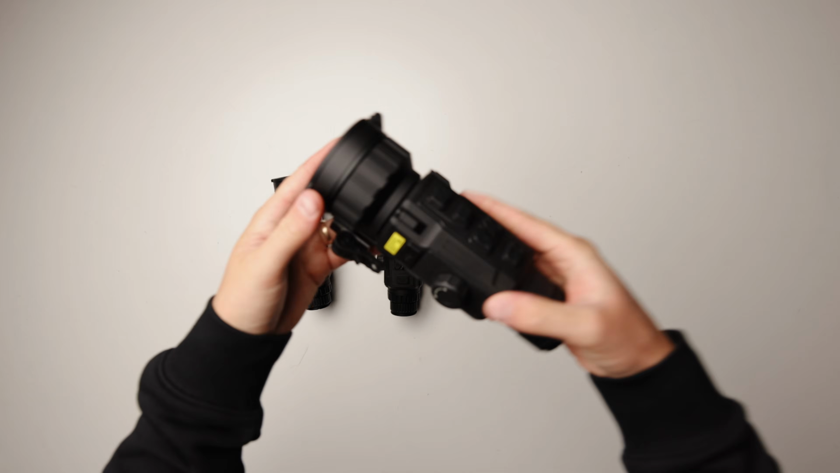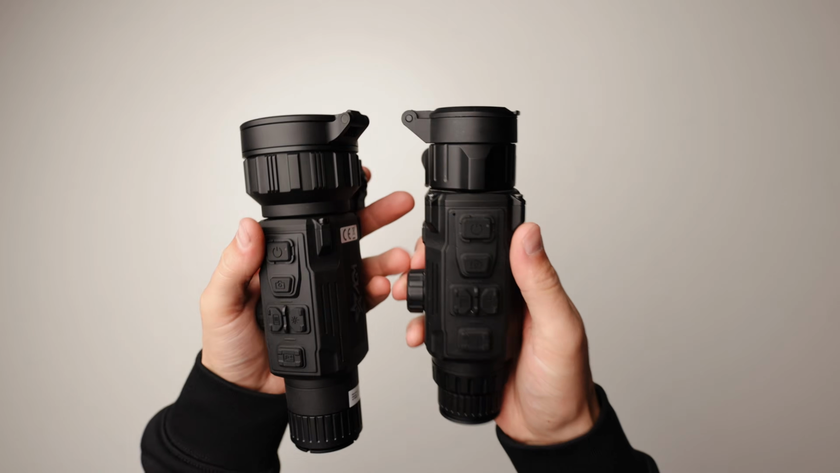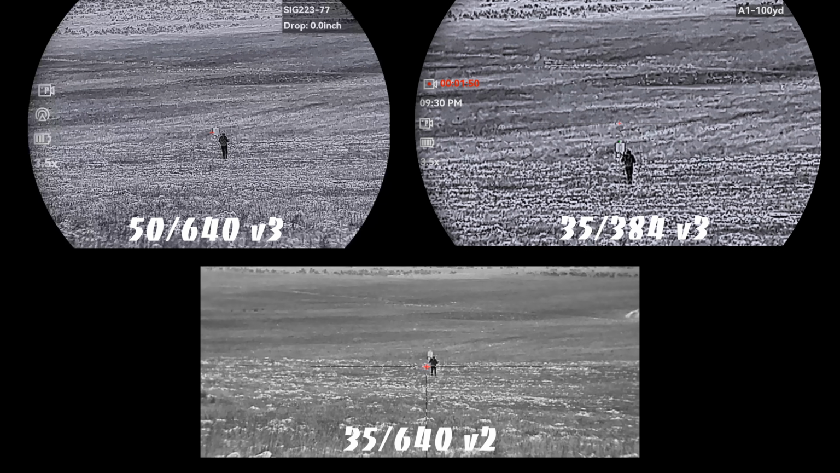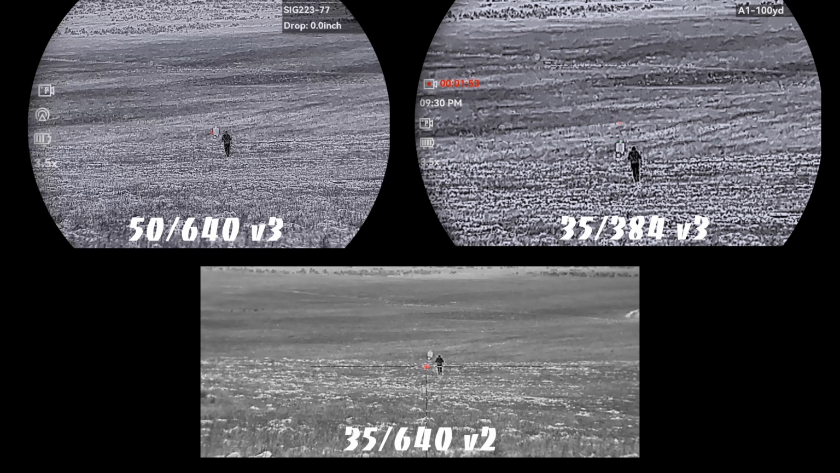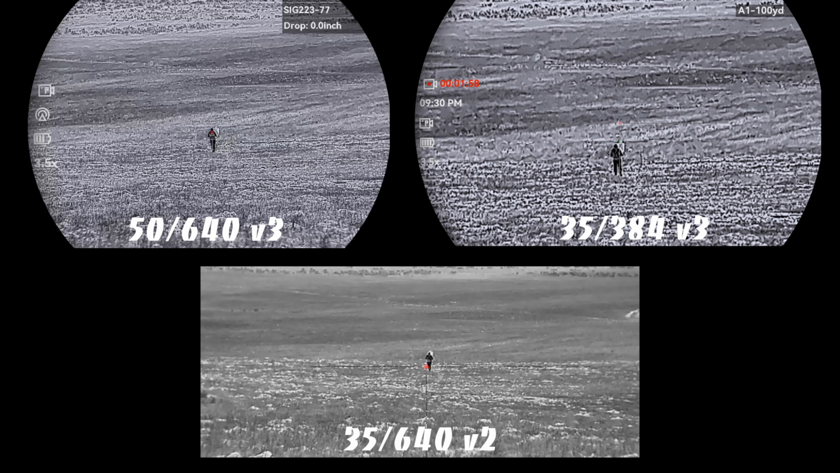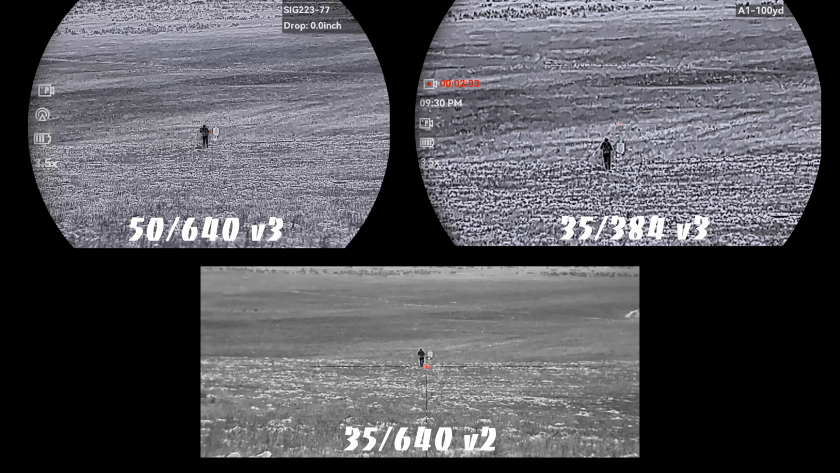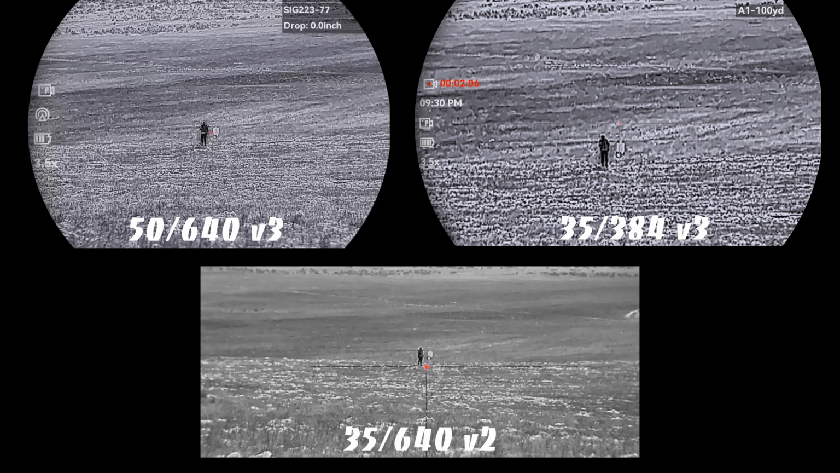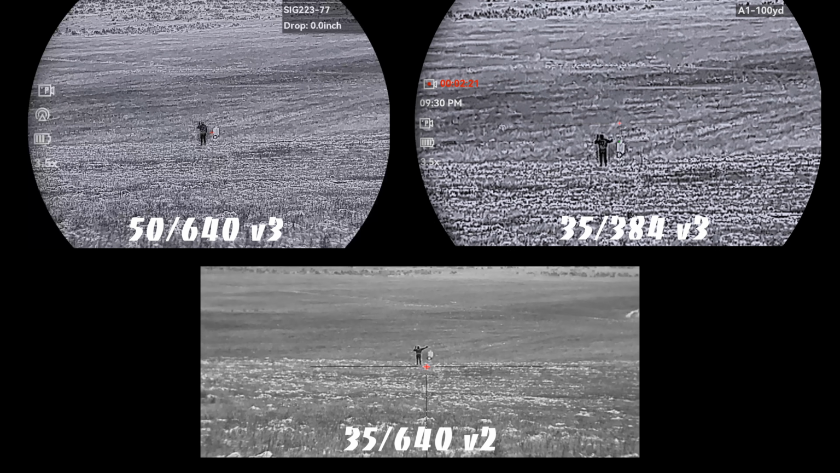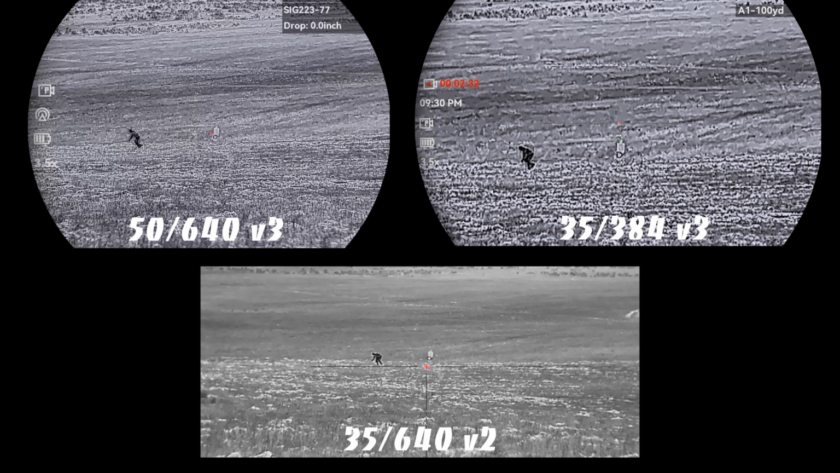So far, I've been trying to figure out the biggest cons to the version 3, and I have to say there aren't very many. One thing I do wish they kept was the base zoom of 2.0 instead of the 2.5 minimum on the 35 version, especially because that goes up to a base of 3.5 on the 50 version. I really liked having the base magnification that wide in order to see more of the landscape. It just feels like less strain and work for my eyes for some reason, which for me is why I would likely go with the 35-640 version even instead of the 50-640 version. Even though its minimum magnification is 2.5 with the 35mm lens, it looks wider than the 50, which I like.